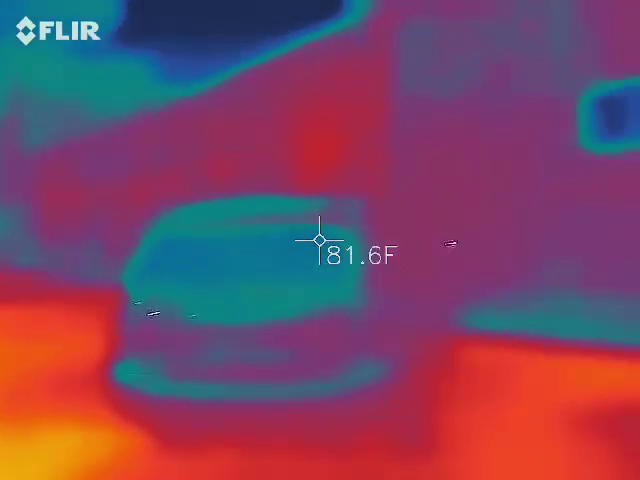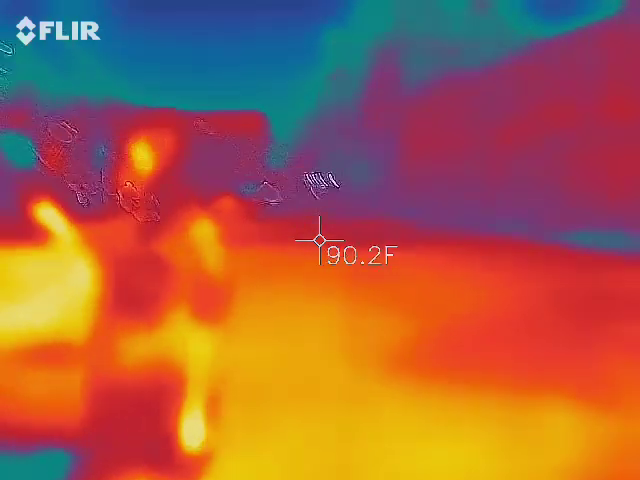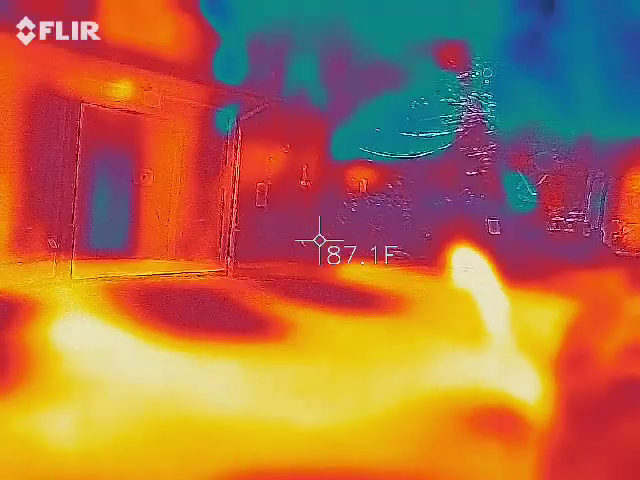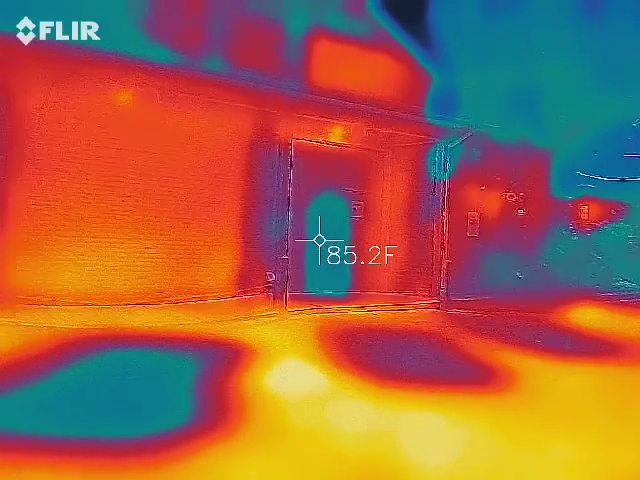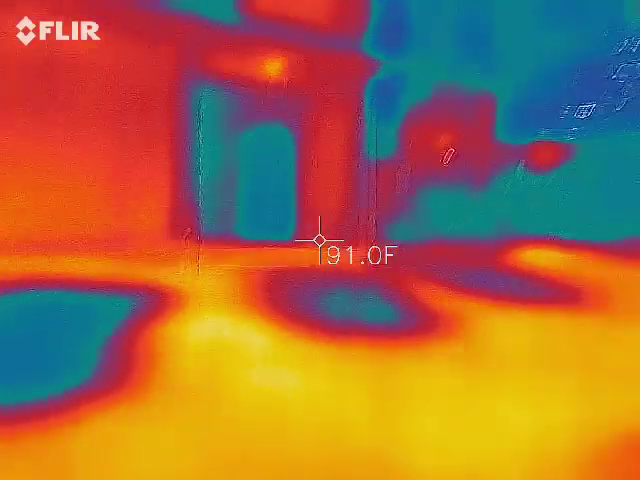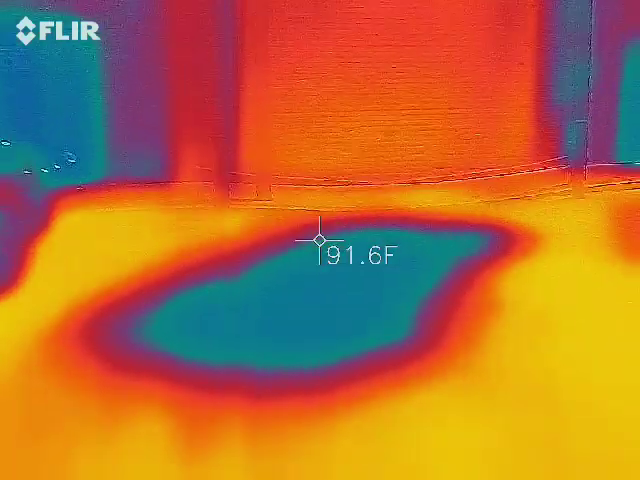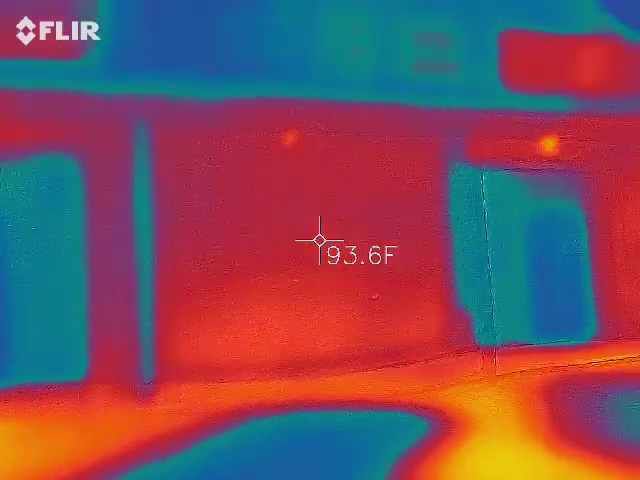I don't see anything. Go right here, because it's a lot warmer right there. Well, it's like 89 and everywhere else is about 84. Yeah, 85 right here. No, go right here. Do you see anything? Because it's like 89 in there. Right there. Yeah, this area is a lot hotter. But I don't see anything.